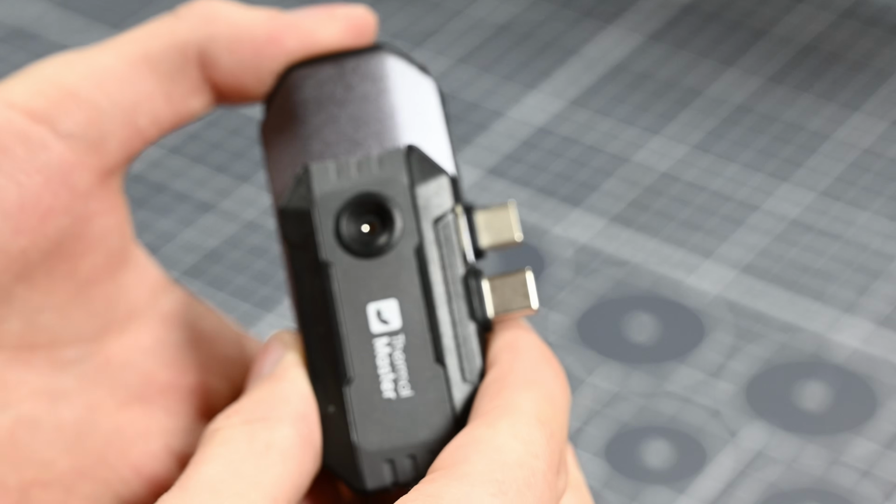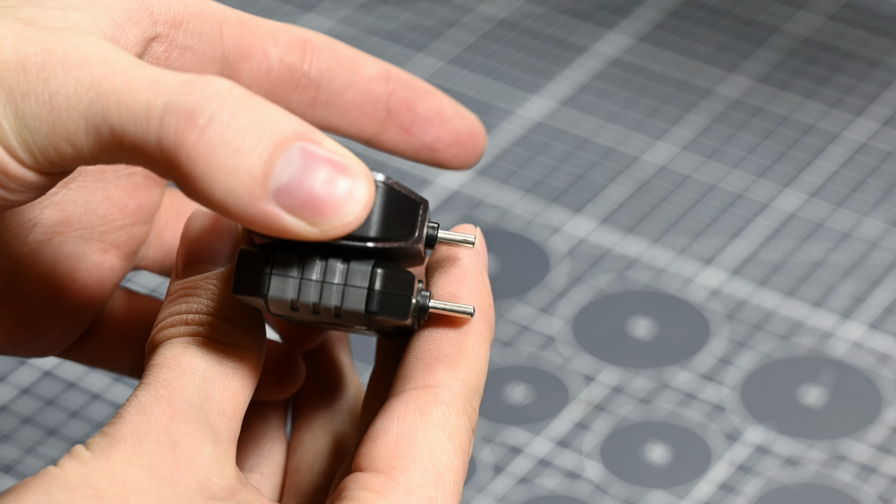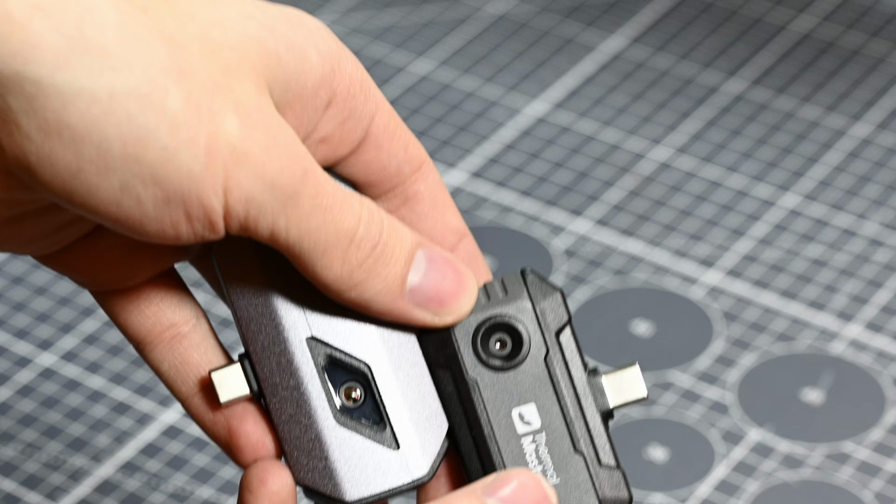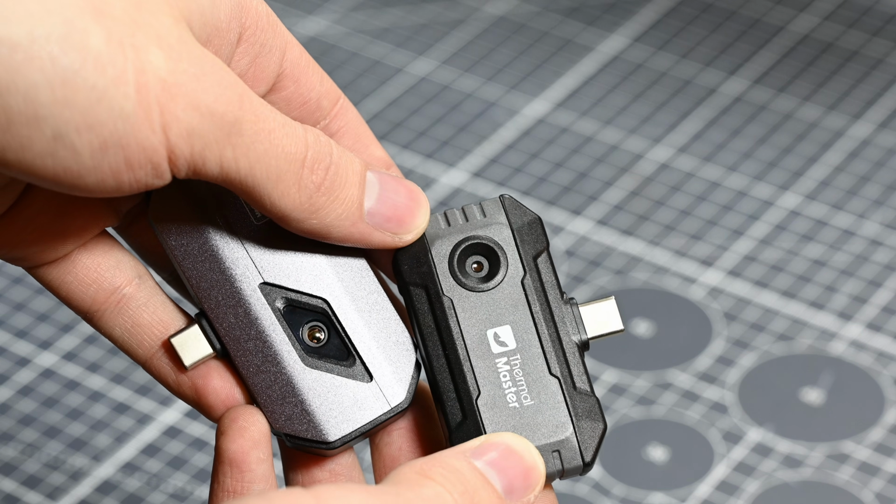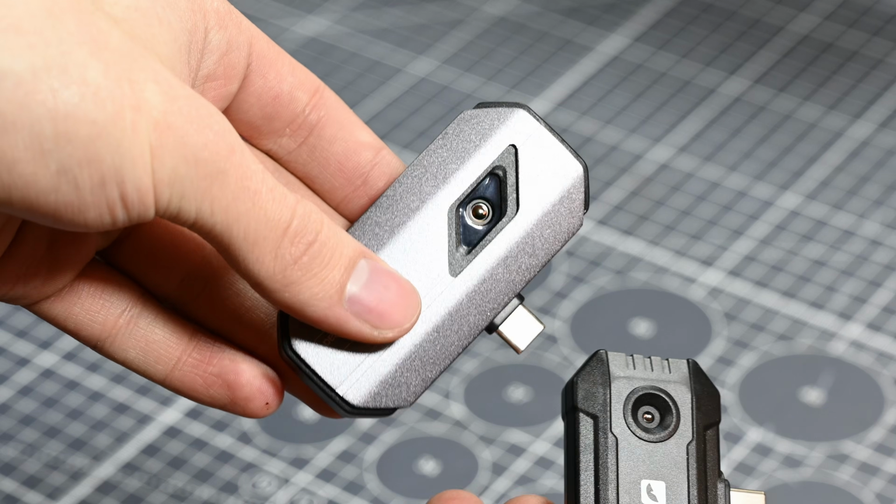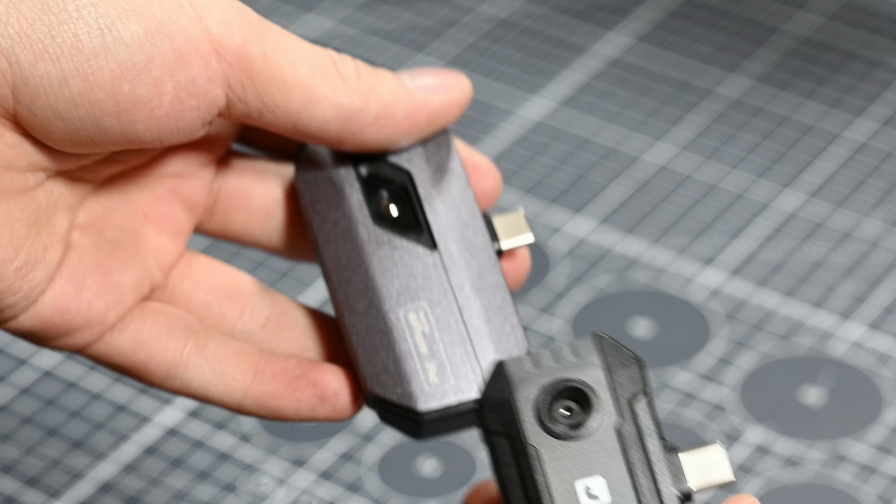Both cameras have nice, long USB-C connectors that shouldn't interfere with most phone cases, but the ThermalMaster has a noticeably longer USB-C plug by at least a millimeter or two, which might help it out with some chunkier phone cases. And finally, for the physical comparison, I noticed that the P1's lens is a lot smaller than the TC002C's lens is. This isn't too surprising, considering that the native resolution of the P1 is only 160 by 120 compared to the TC002C's resolution of 256 by 192, but still something interesting to know.